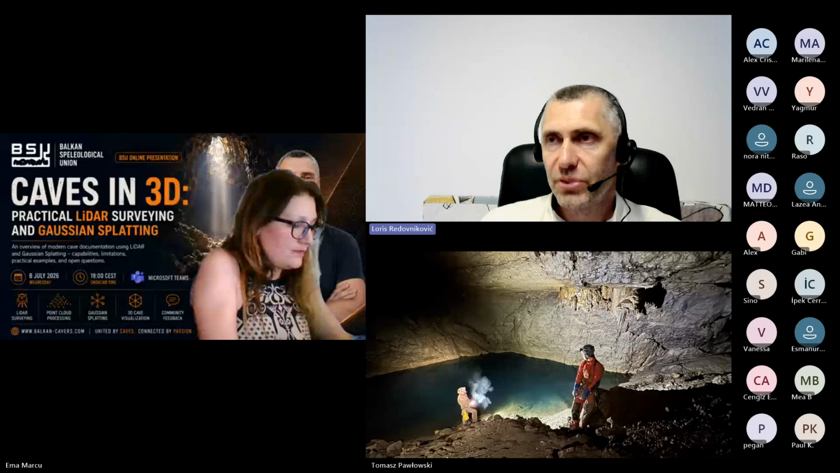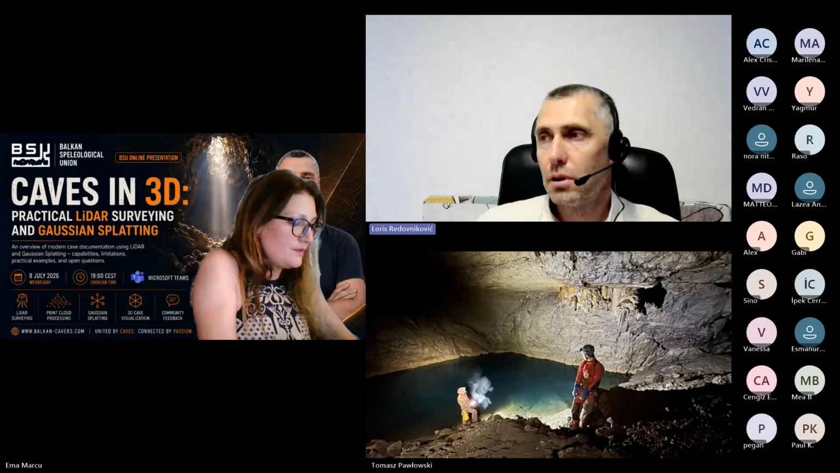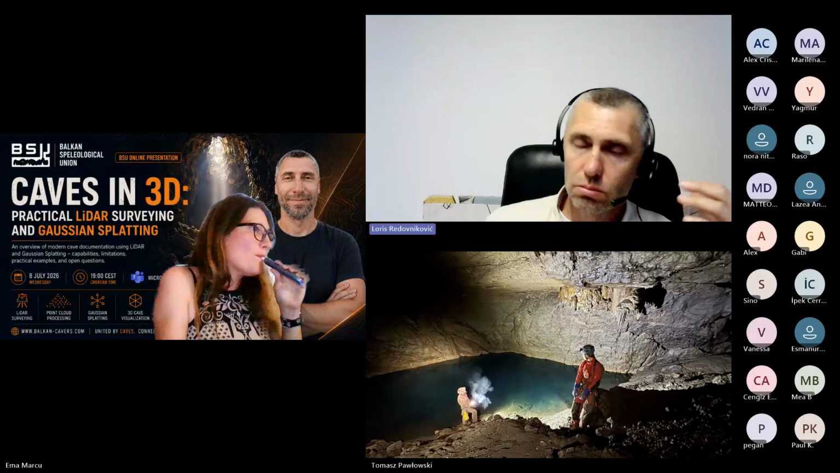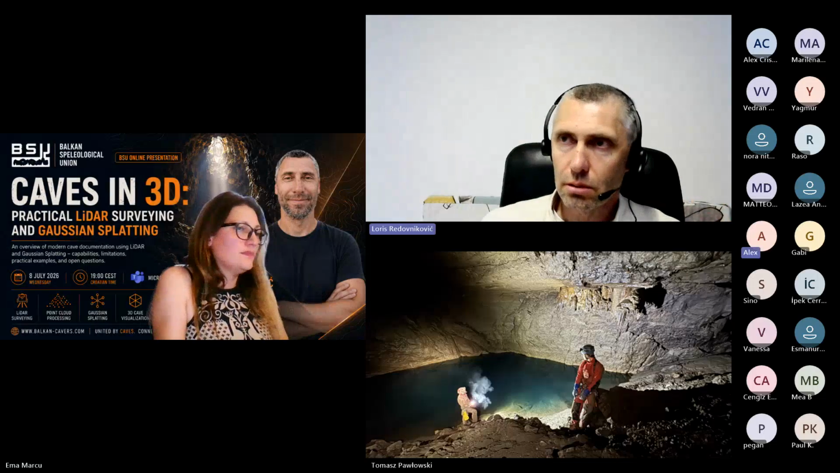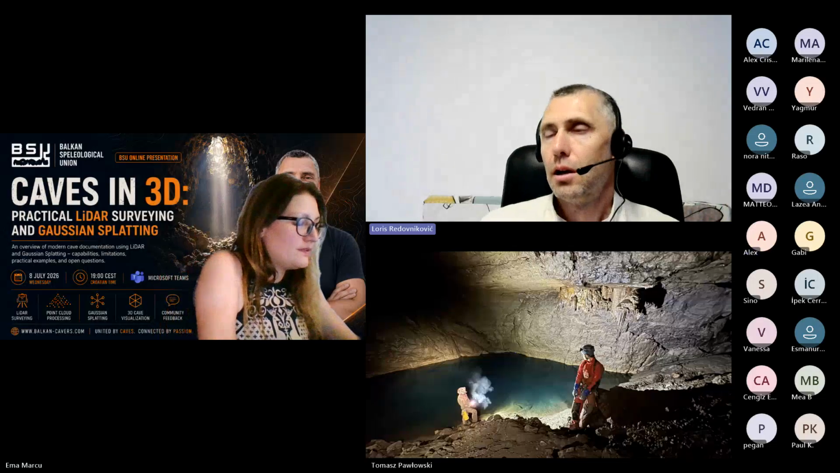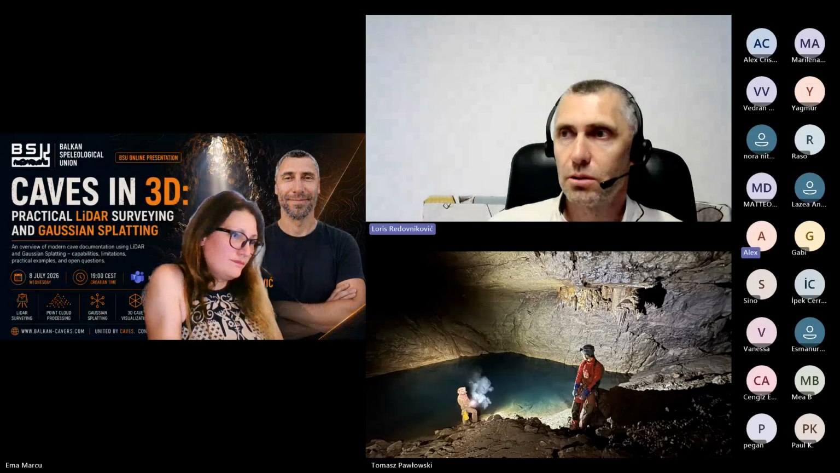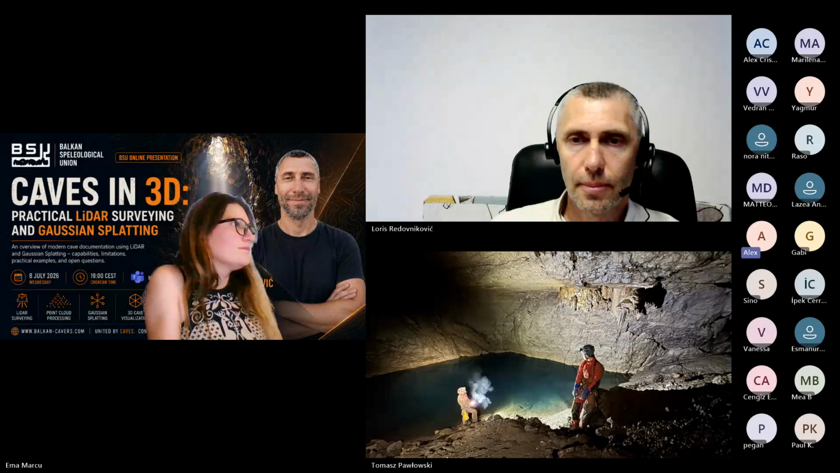Every 10 seconds is one file. So if you walk 10 minutes, it depends on your computer. Let's say maybe 20 minutes of data processing if you have a slow computer.